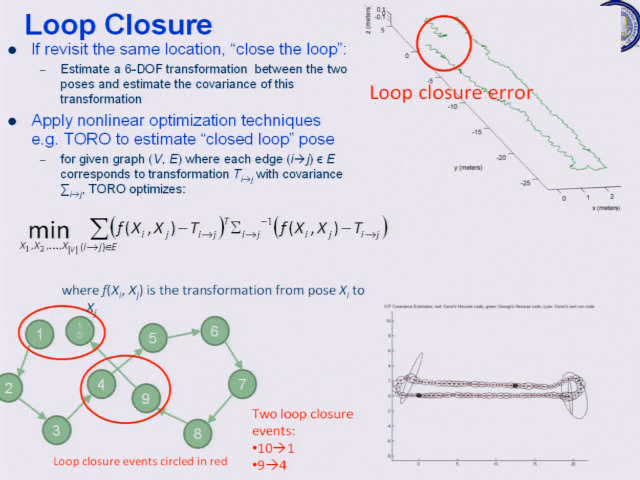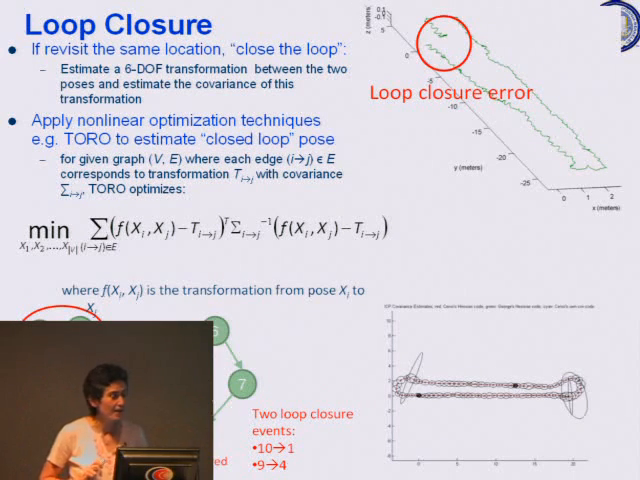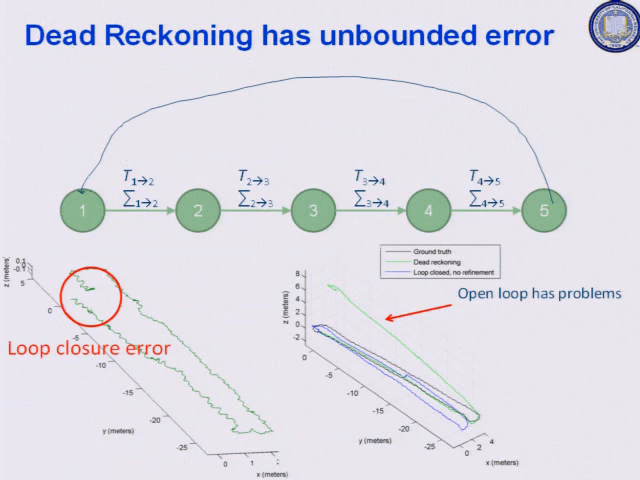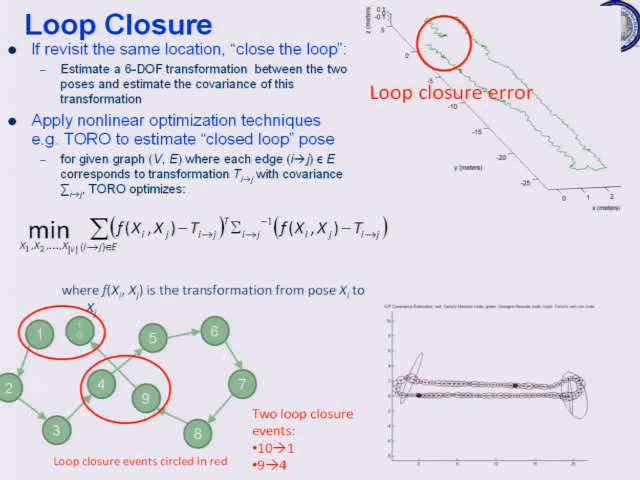So the idea is that if you revisit the same location, and if you can detect that you're revisiting the same location, and I'm going to tell you how you do that detection in just a second, then you can compute the transformation that takes you from 5 to 1 by doing scan matching, for example, between 5 and 1, compute T51, and then you can solve an optimization problem in order to enforce consistency, i.e. saying that this is the transformation that relates the position at time 5 to the position at time 1. Okay?